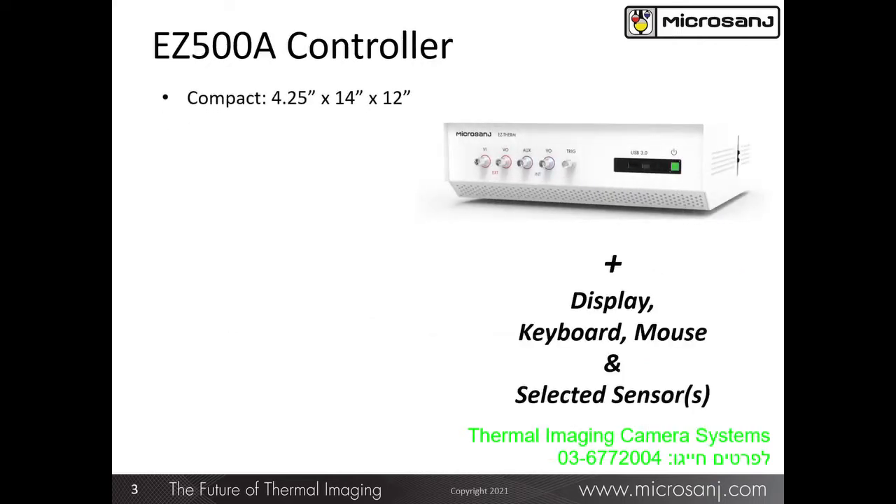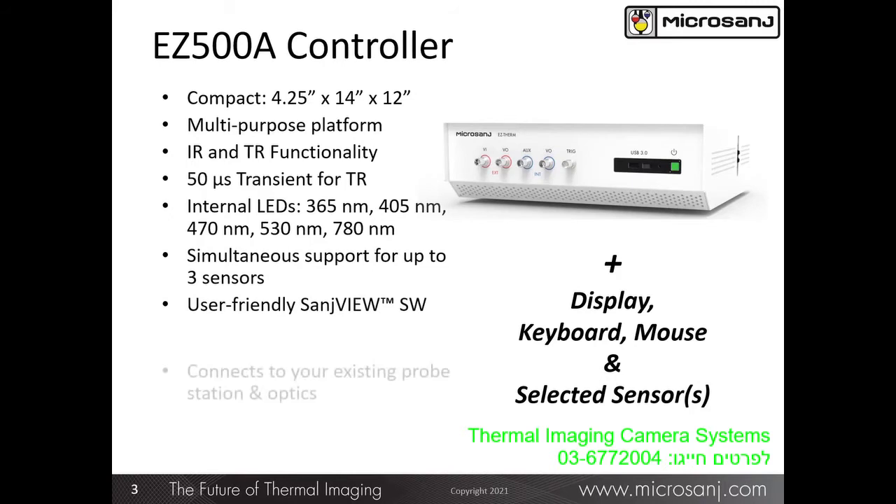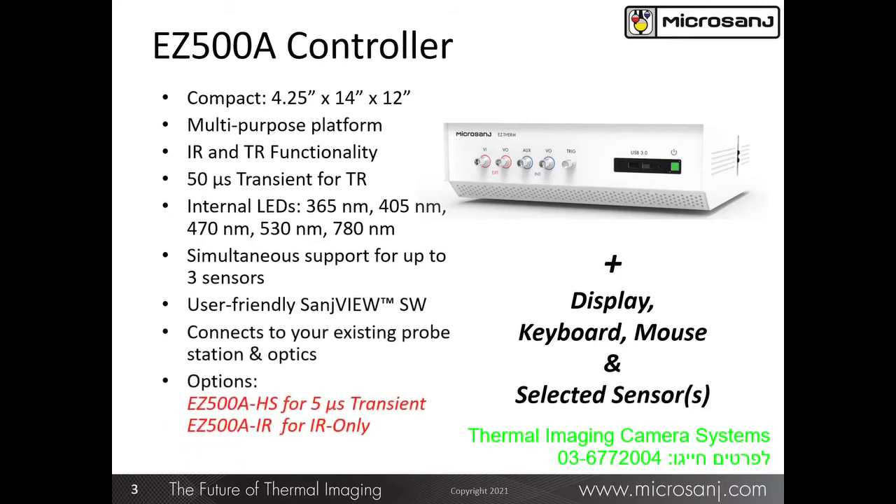The heart of the EasyTherm system is the EZ500A controller. This module contains all the essential electronics, illumination sources, and computer with the embedded Sanju software. Not shown are the display, keyboard, mouse, and sensor. The controller has a small 14 by 12 inch footprint.